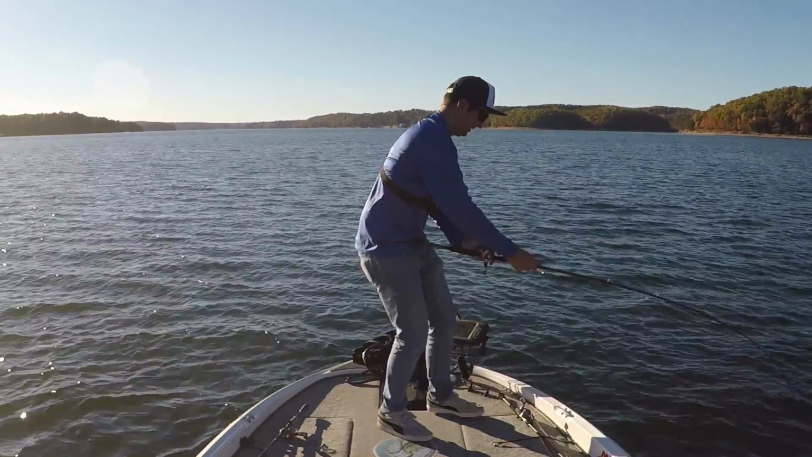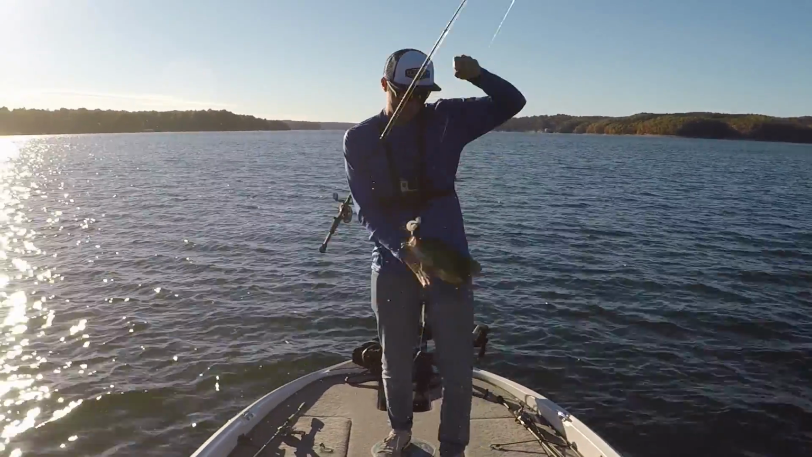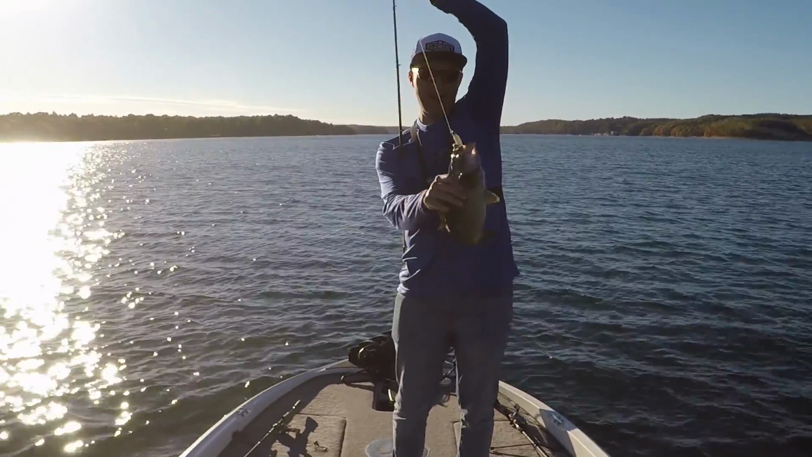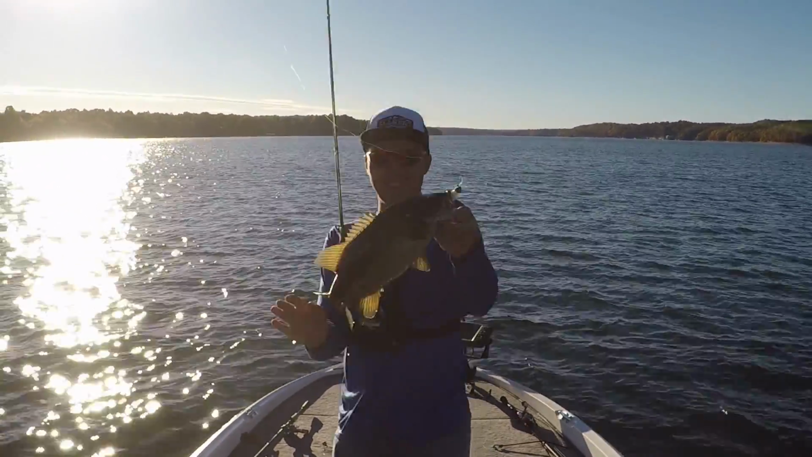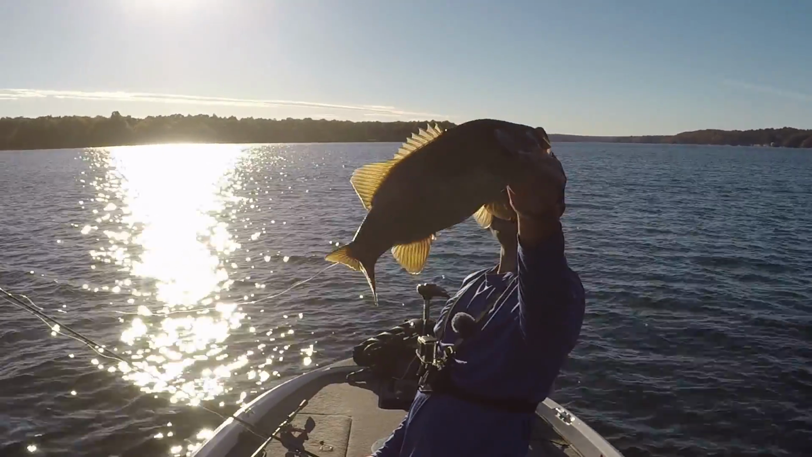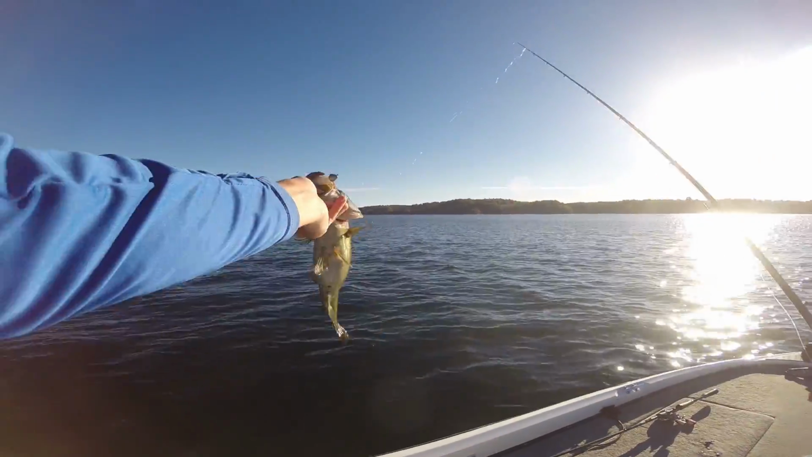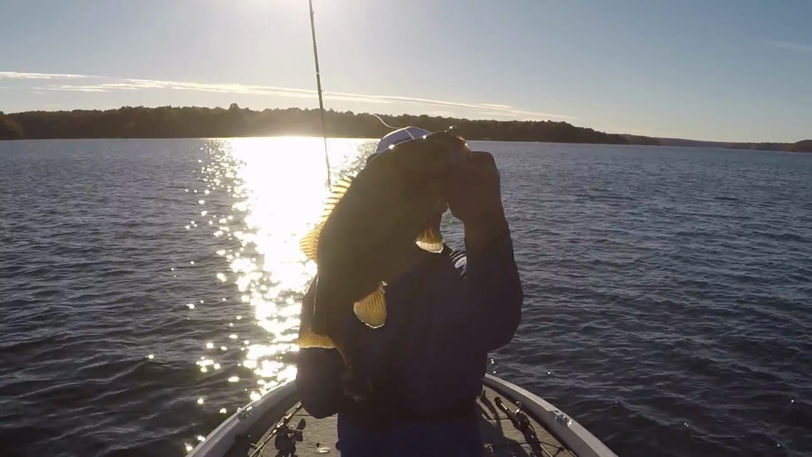Let's take it. There we go. Look at that smallie, guys. That is a good one. Wow. That is a nice smallmouth. Look how beautiful that thing is. Oh, getting the sunlight too. That is beautiful. Look at that fish. Wow. That's a really nice one.